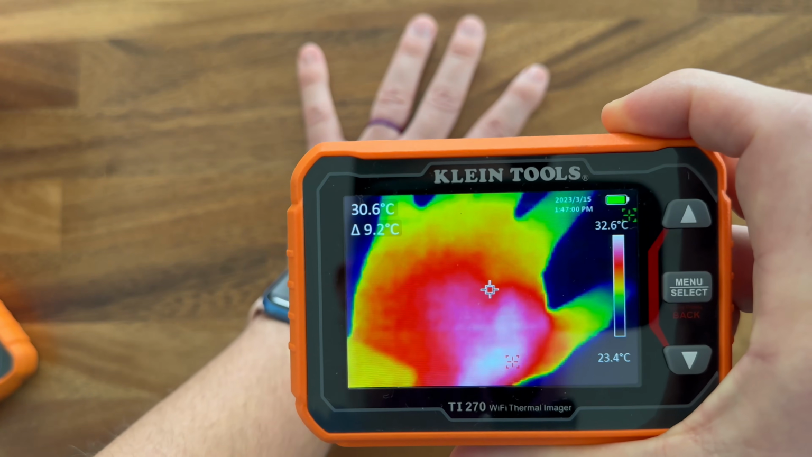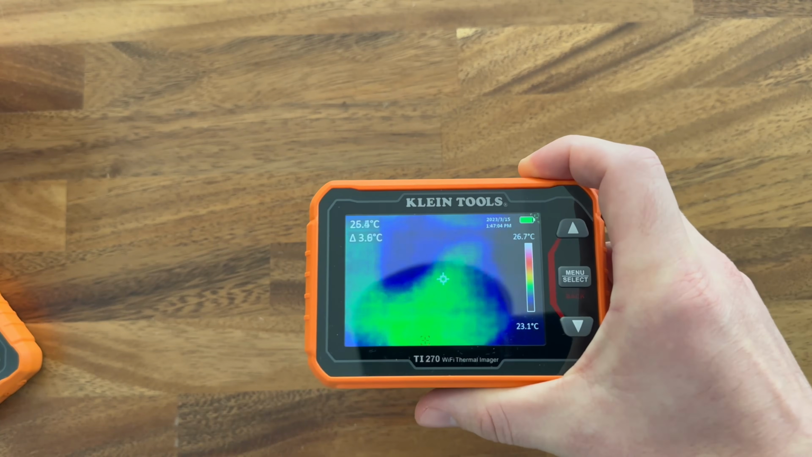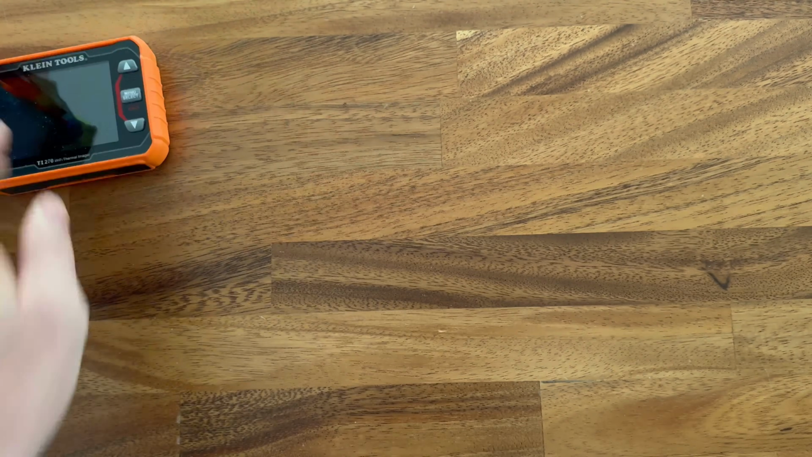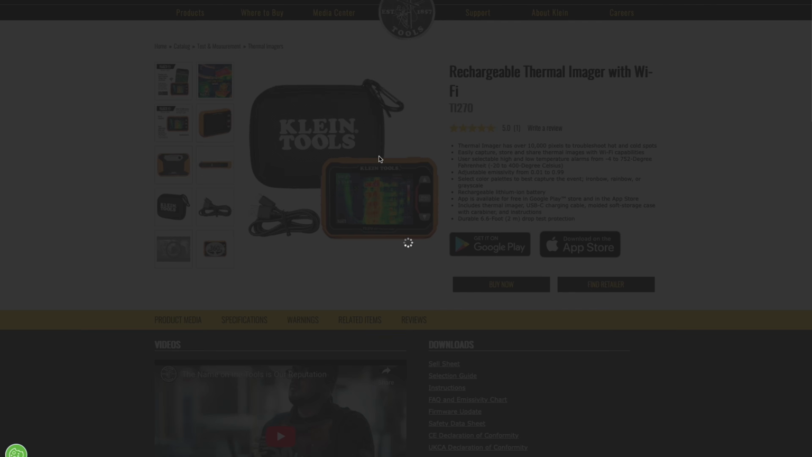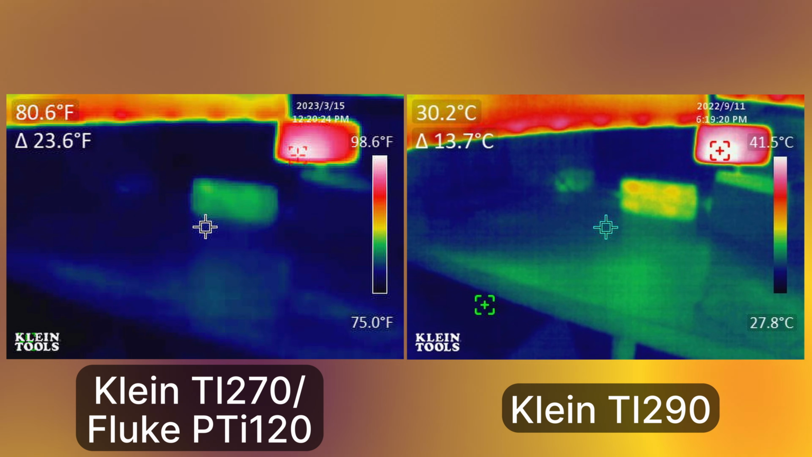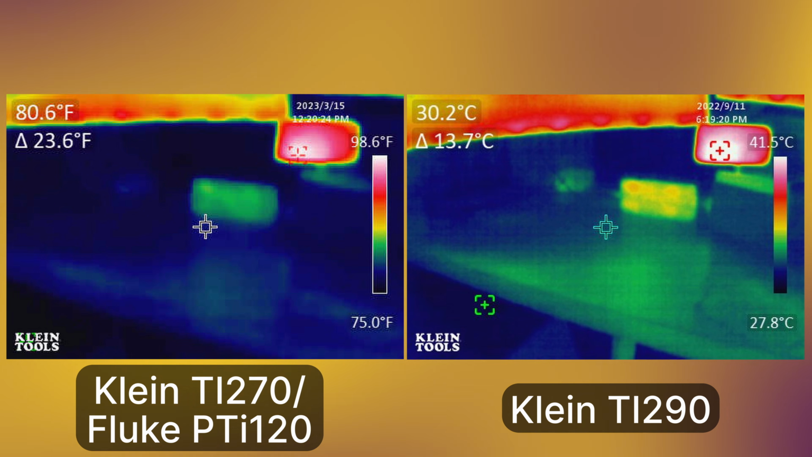This is often the range of those that plug into your phone, that range of homeowner-style thermal cameras. And this has a 50-degree field of view. So you have to get farther away from an image to capture more, but you don't want to do that because the resolution's terrible. The Klein TI-270, which again is the same resolution as the Fluke, is $400 compared to the Fluke, which is $1,090. I took a side-by-side comparison of the TI-270 and the TI-290, and you can see there's less radiation being absorbed by the sensor, and the resolution is objectively worse.